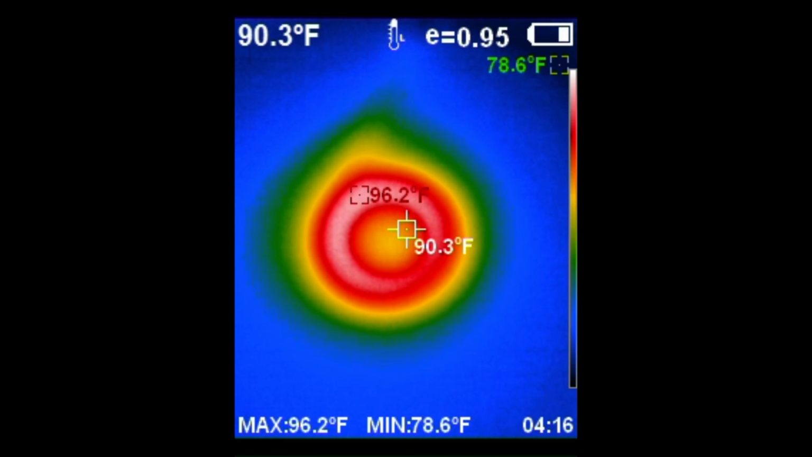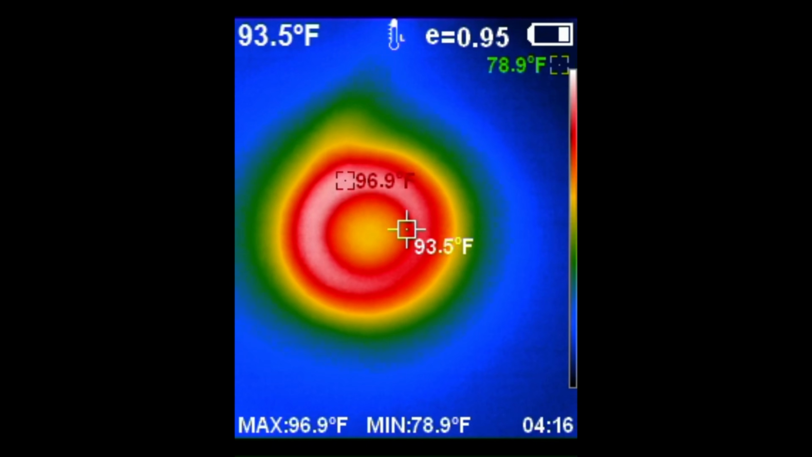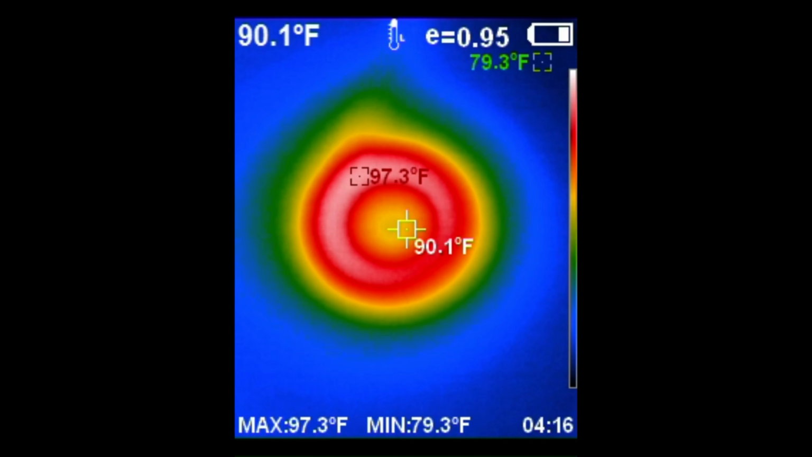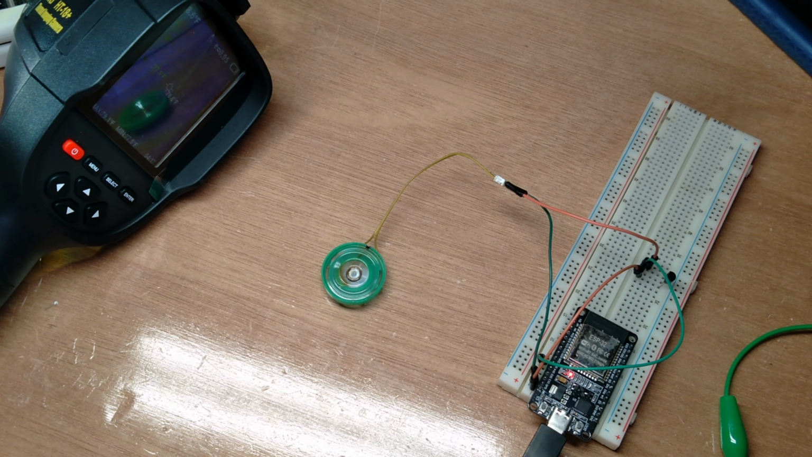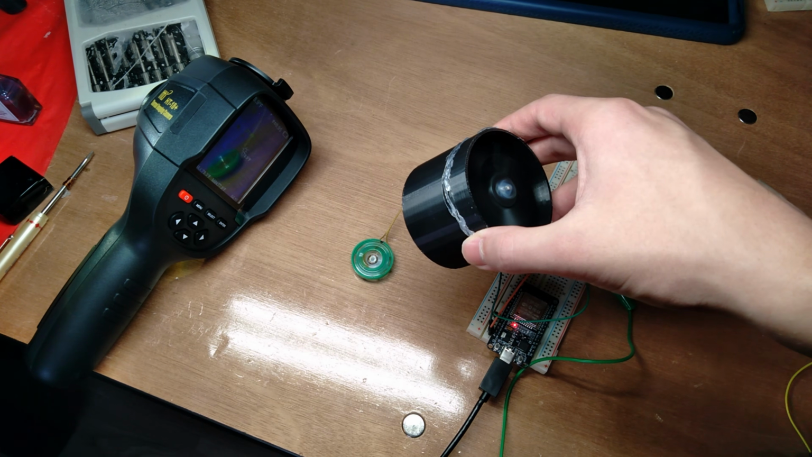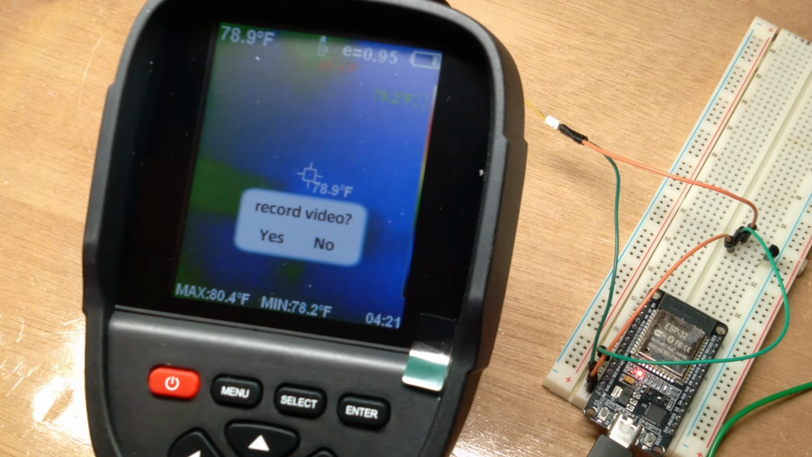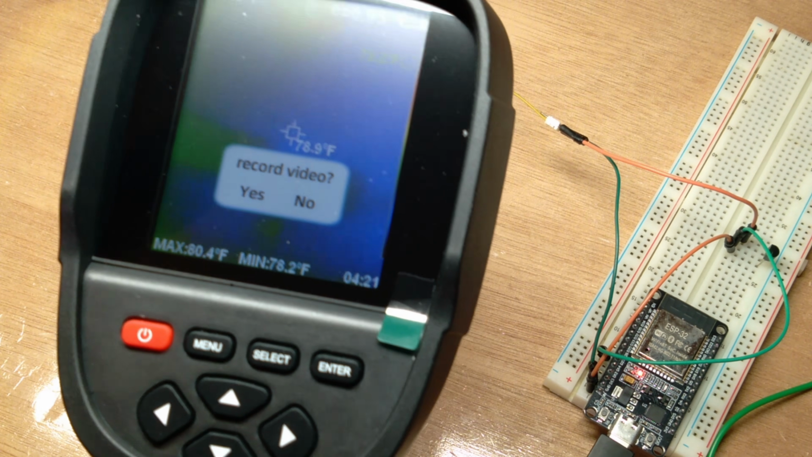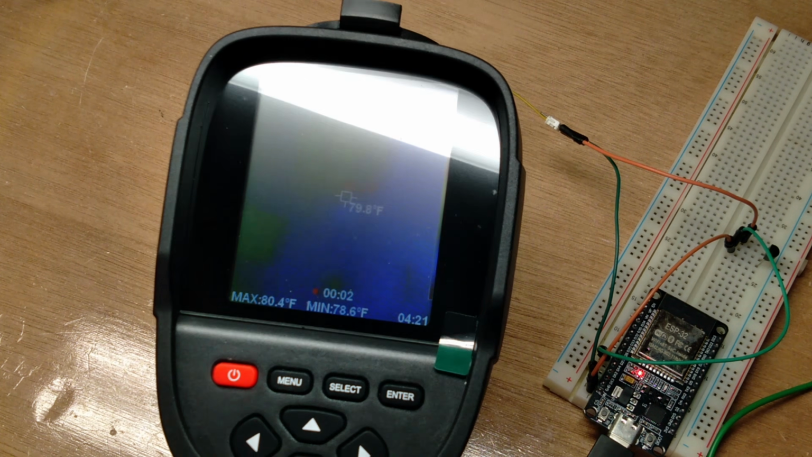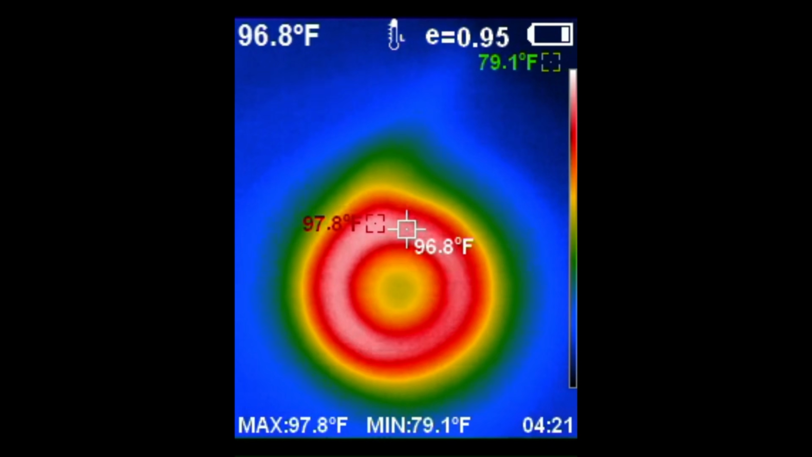Now it seems like temperature isn't increasing much anymore for some reason. I doubled the frequency and the temperature seems possibly lower than before. Almost seems like it isn't doing much. Now let's just go crazy. 2000 hertz. Now we're going higher.